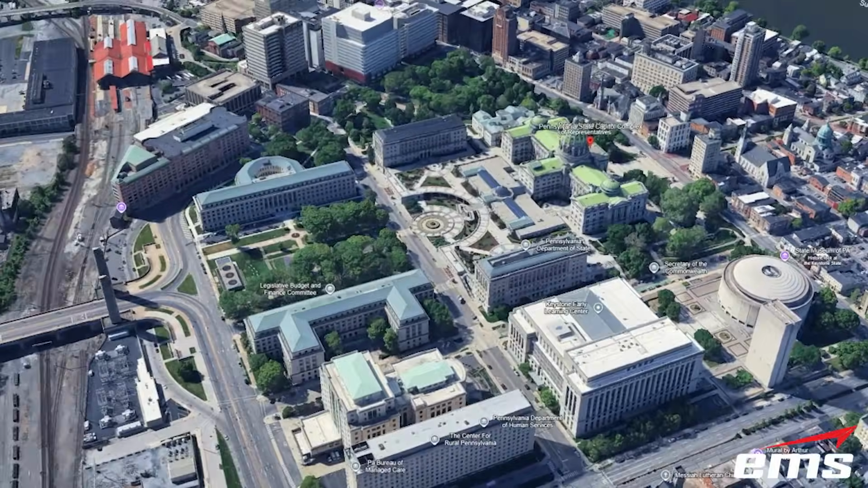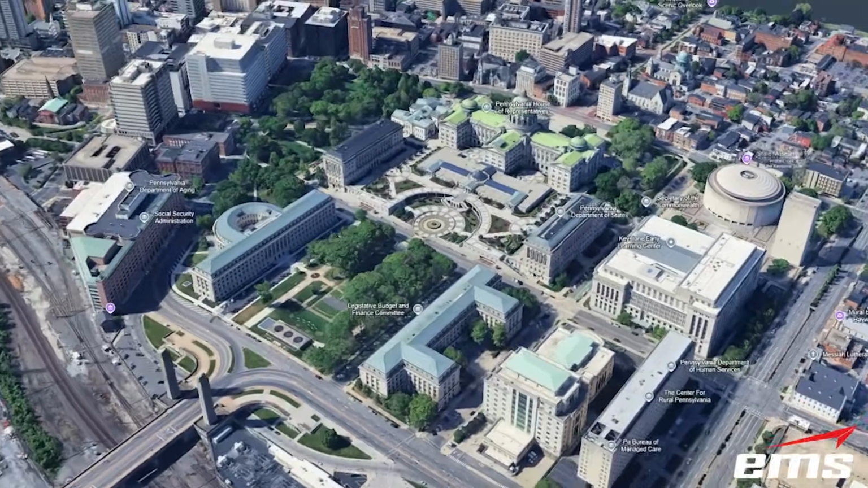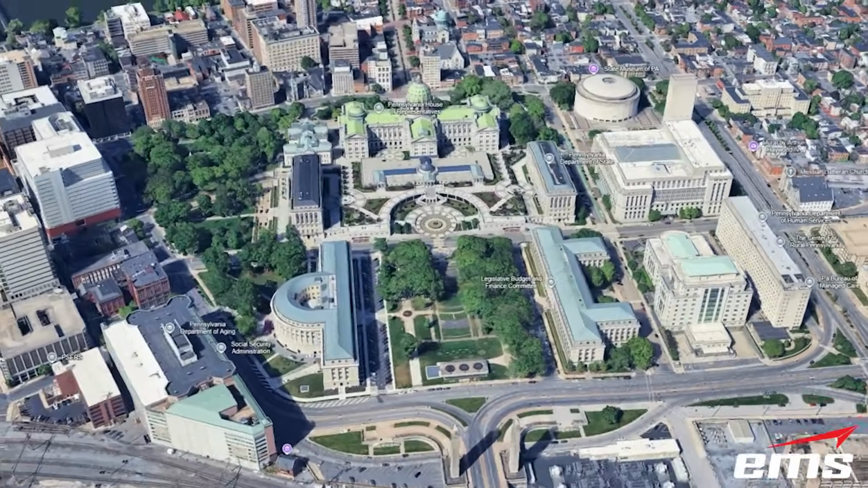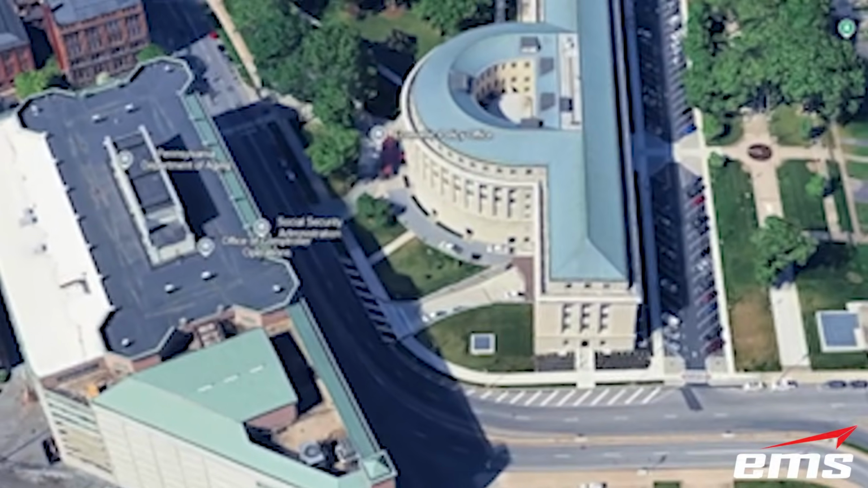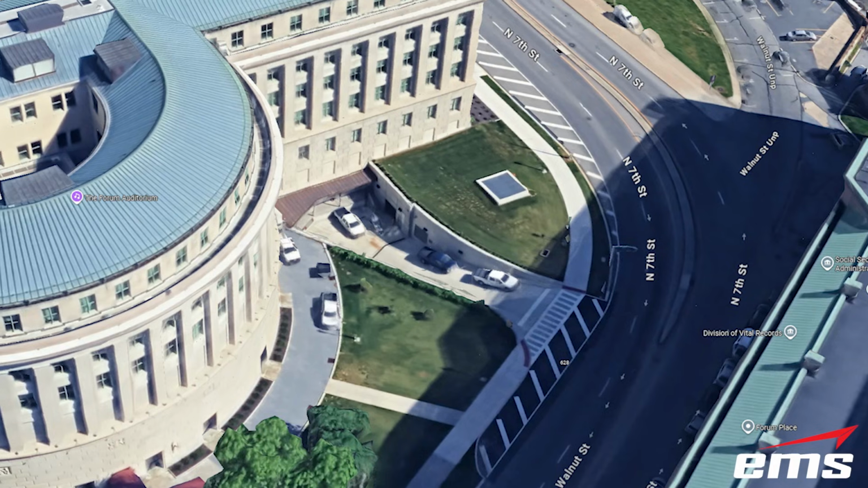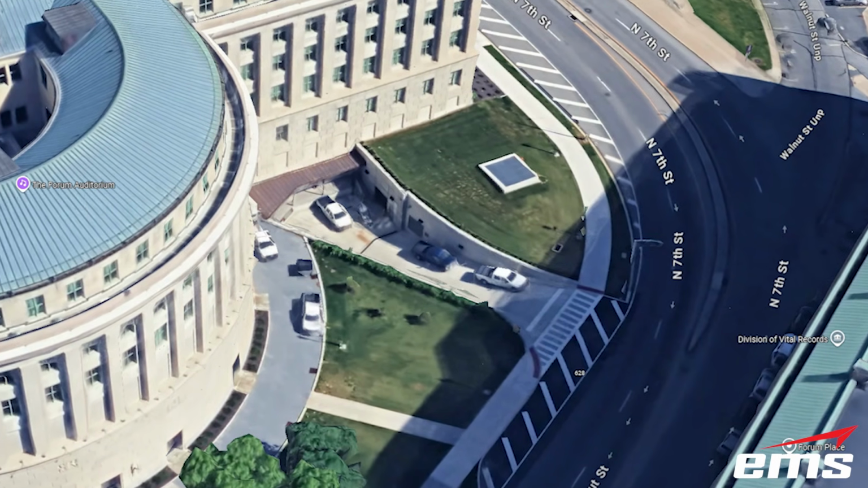Custom railings are another great use of 3D scanning. In this example, a new stone retaining wall was constructed at the Pennsylvania Capitol Building Complex in Harrisburg, PA. This wall needed a new safety railing.